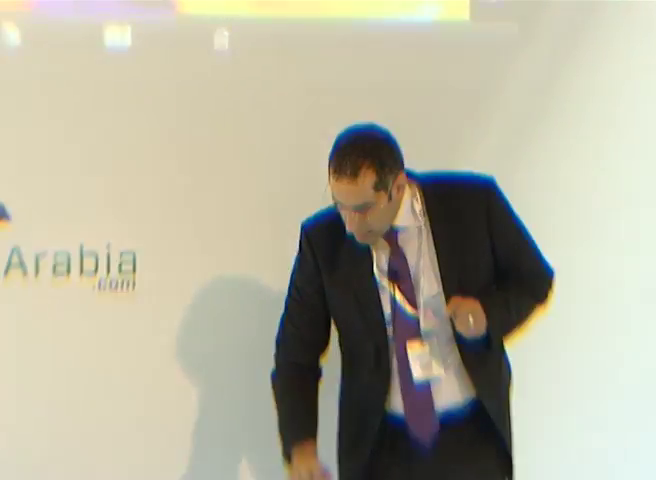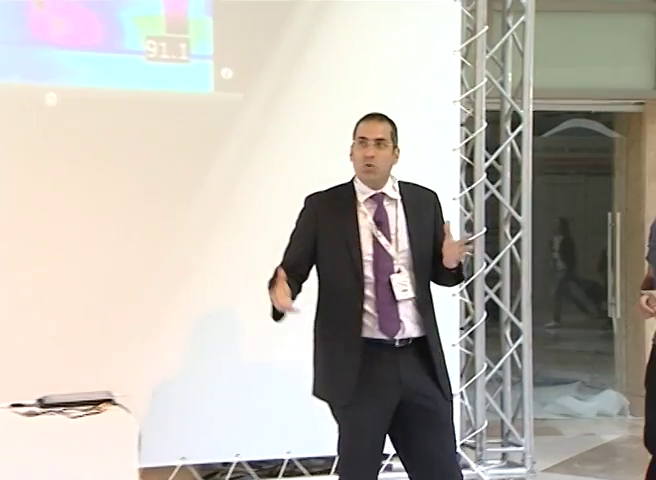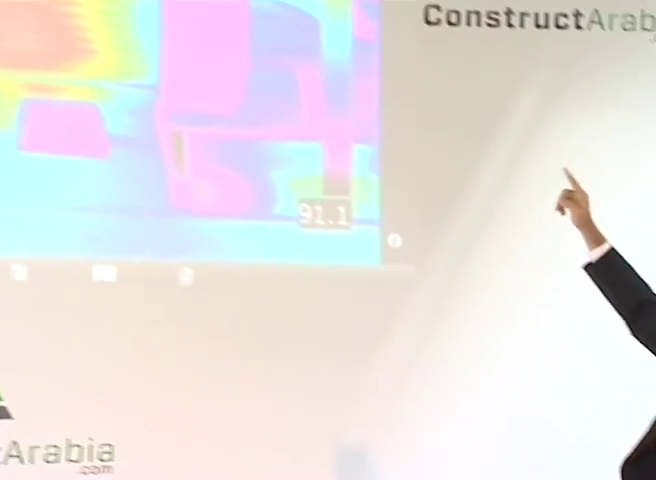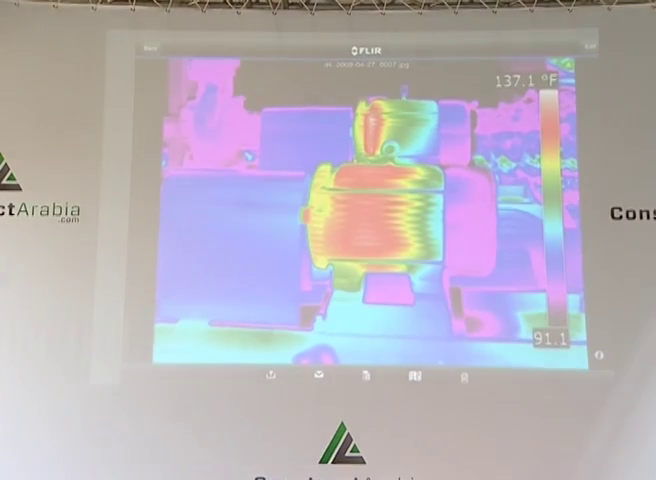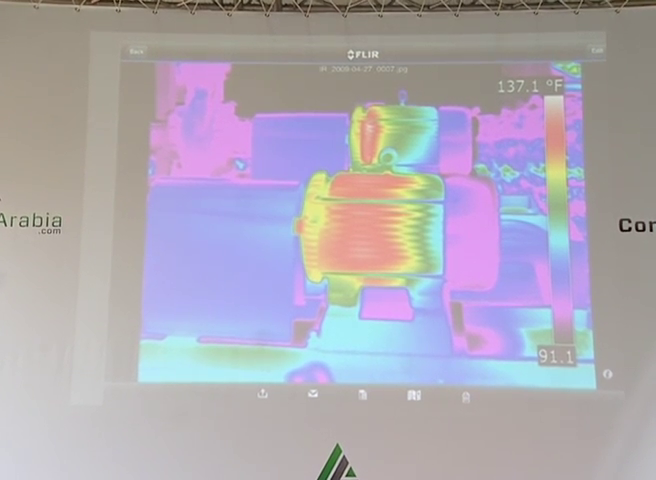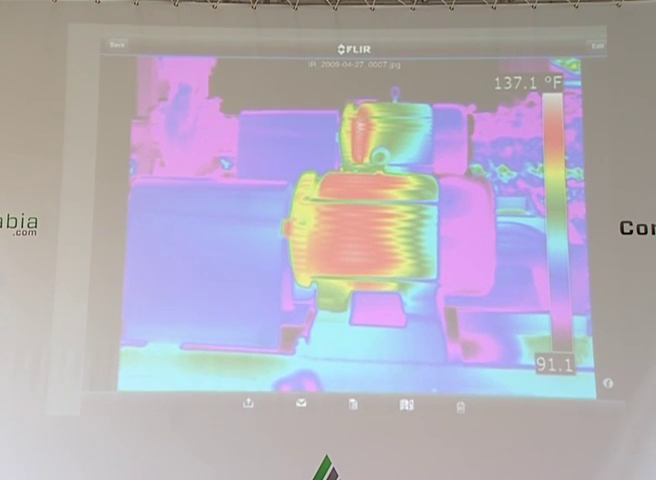If we are talking about mechanical parts, if I have two motors and I would like to identify if there is a problem in any of those motors, by taking this shot you can realize that one of the motors has a higher temperature compared to the other motor. How did we know that? Because the red color in the motor, which is considered a high temperature, shows that there is a problem with that motor. Why is it overheating? We need to deal with this problem.